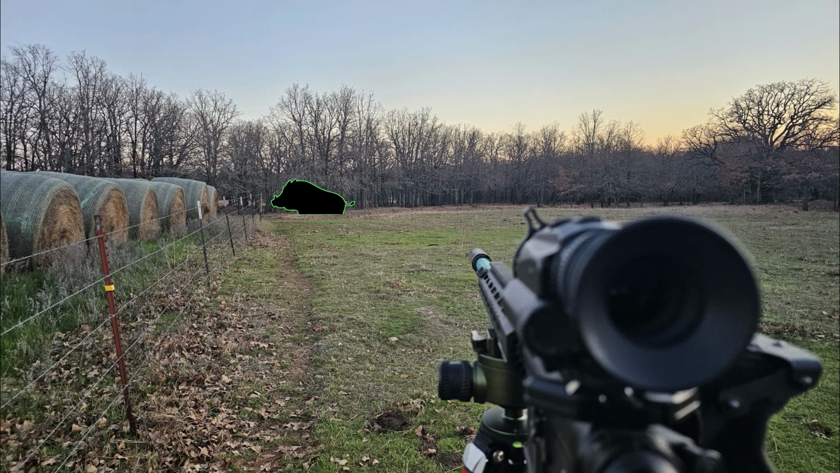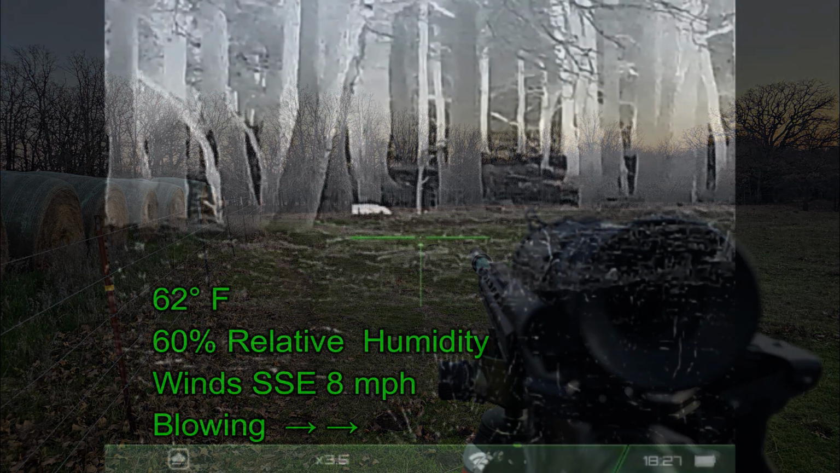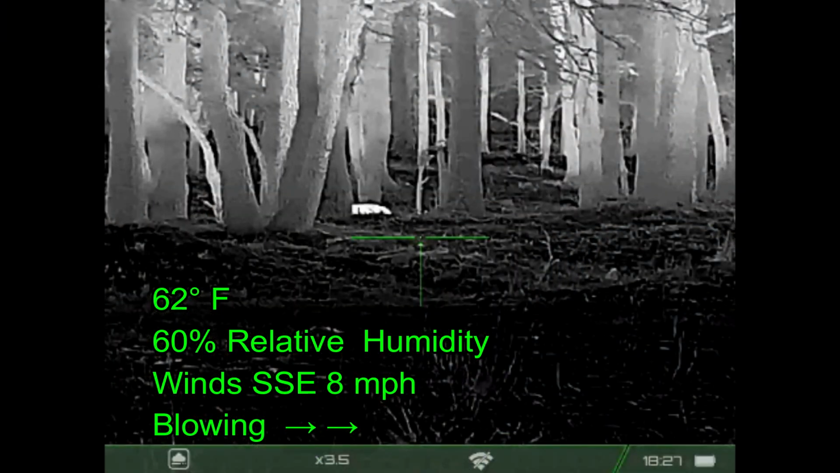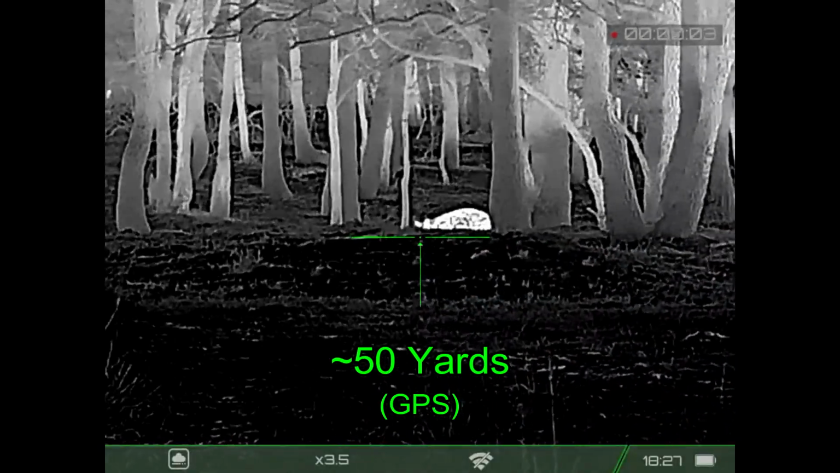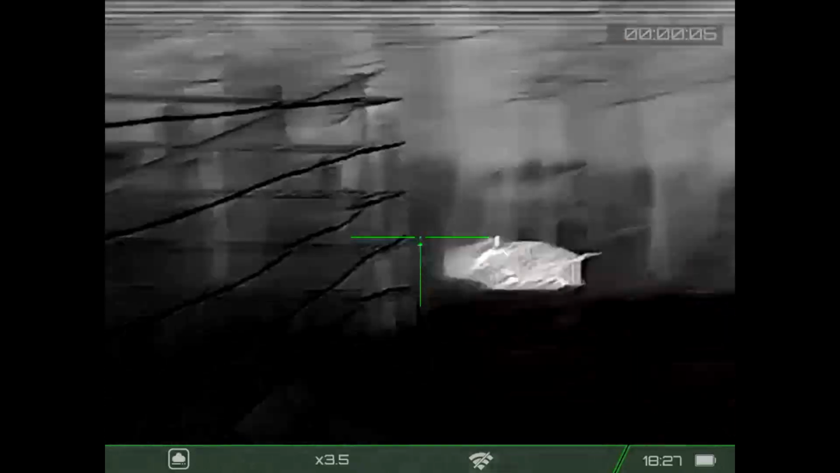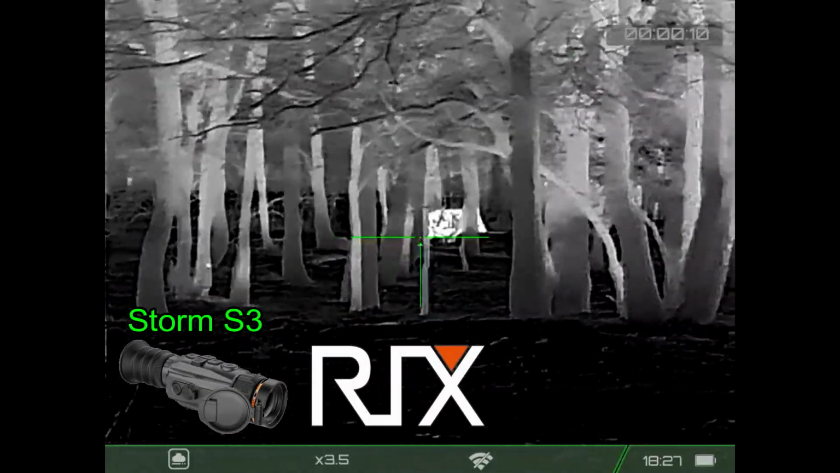This is the view from just after I took the shot. That is my simulated pig there in the distance. If the pig was 15 feet long and 8 feet tall, that's about what it would have looked like. Partially in defilade. All the hogs had run off to the right, and I was hoping to get a shot on this last pig, and for some reason it turned around and started to come back. Looks like I double lunged it.